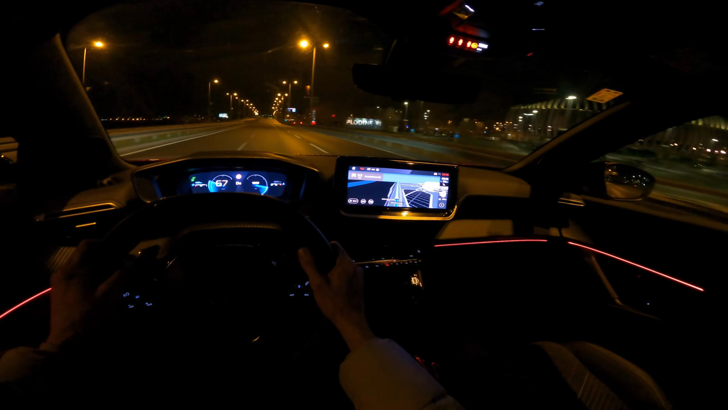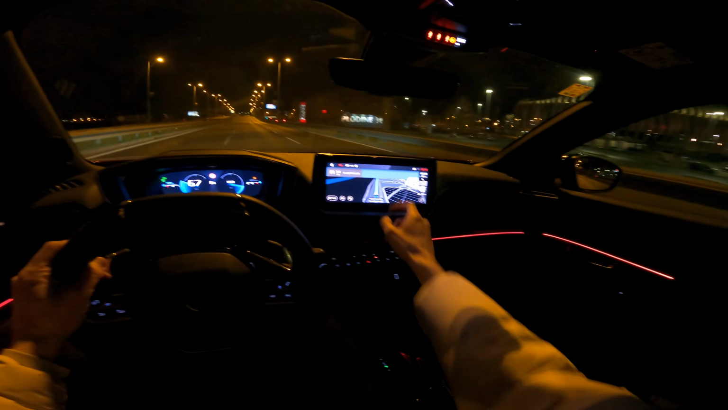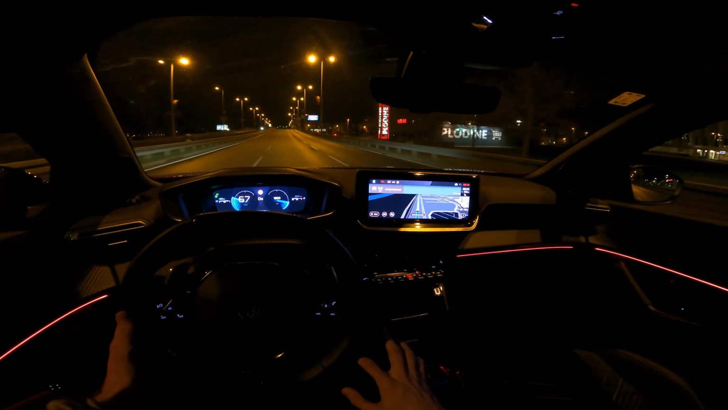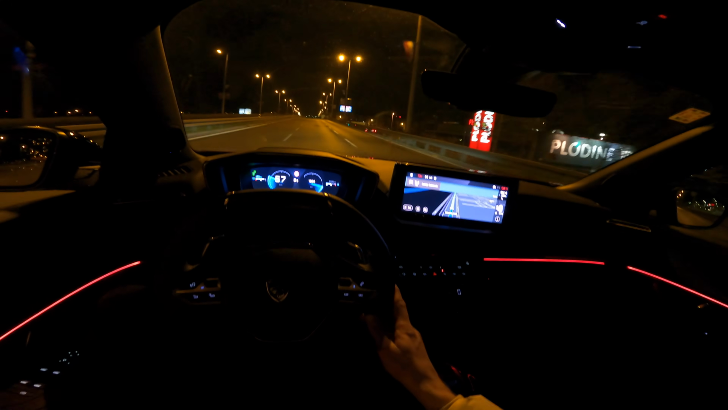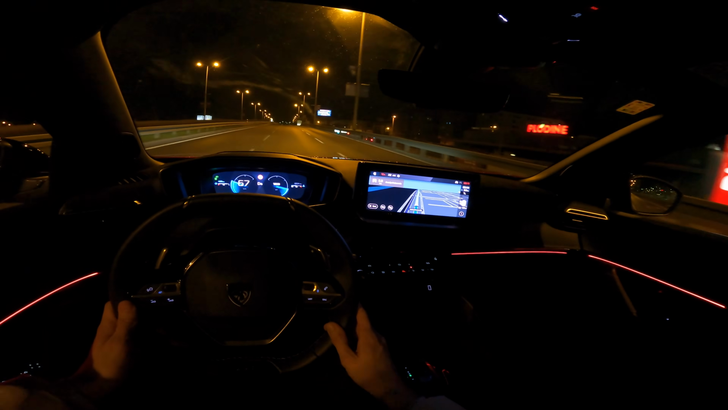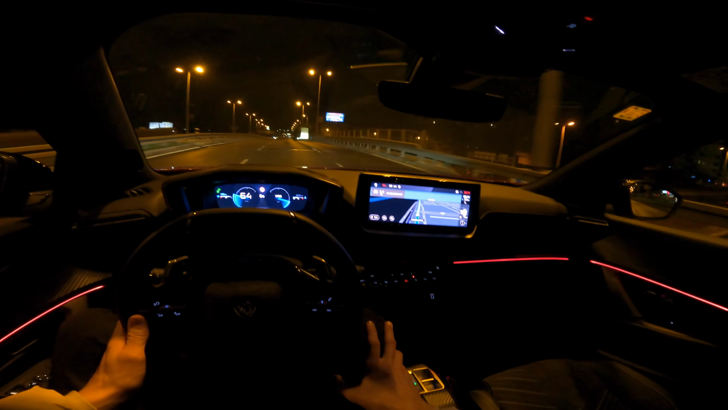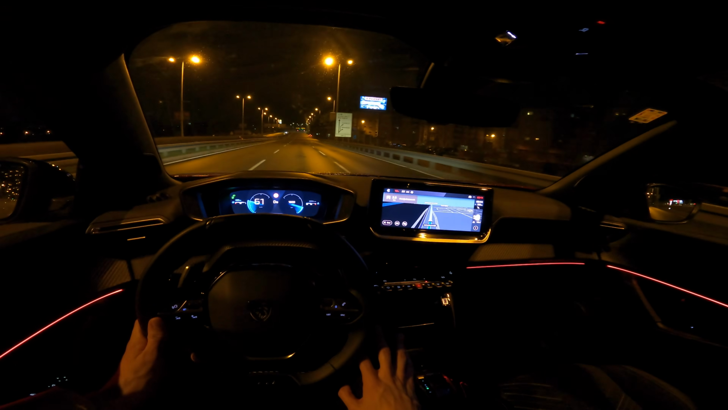For some reason, I don't know. Ooh, they've added the arena there, so 3D buildings. It's a nice addition as well. Now if I go to the city center, to the old center, there are all those 3D buildings, but I guess for the new buildings they don't make them.